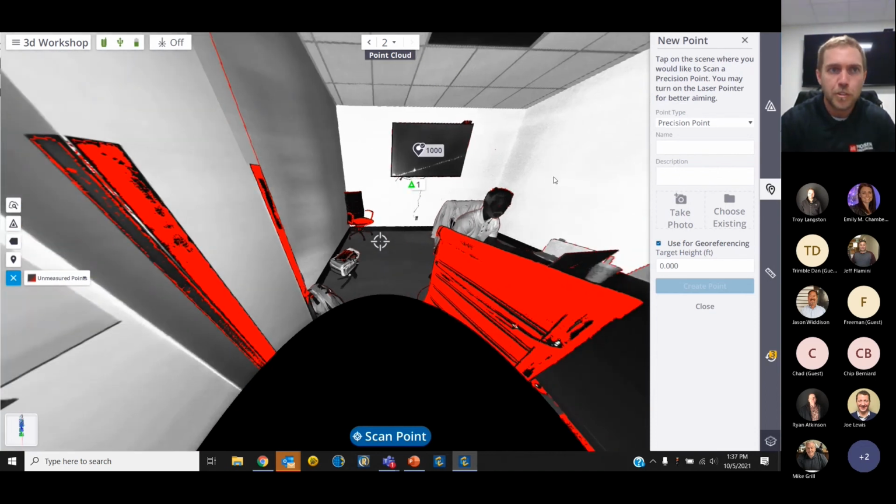So next, what I'm going to do is just create a precision point. We have the ability of turning on a laser similar to the SX12 demonstration that we did this morning. And what that laser allows you to do is really hone in on your control points, or it'll stand out on a black and white target really well and make sure that you're centered on these control points that you are georeferencing to.